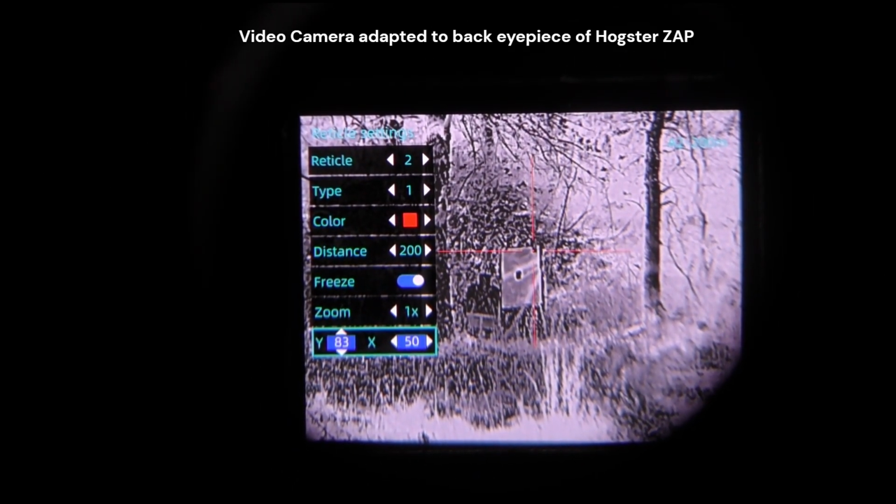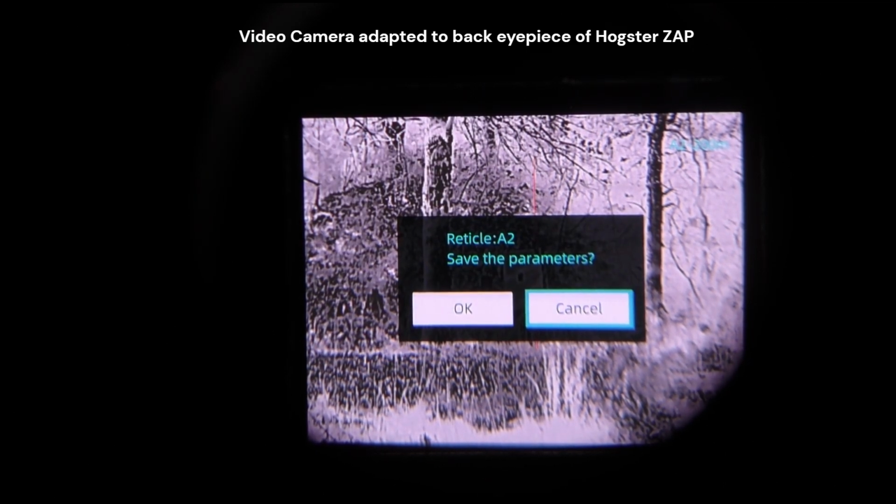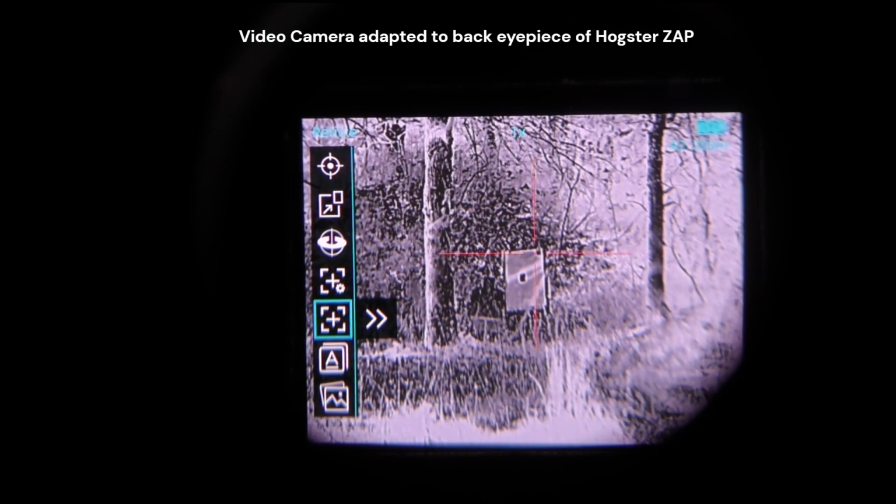And now we will press the middle menu button, and it'll save them. And now we will take 3 shots at 100 yards and mark our impacts there and do the same thing.